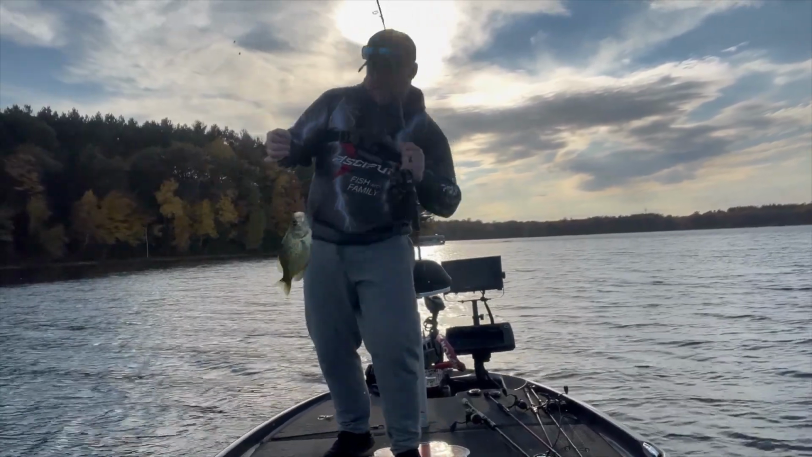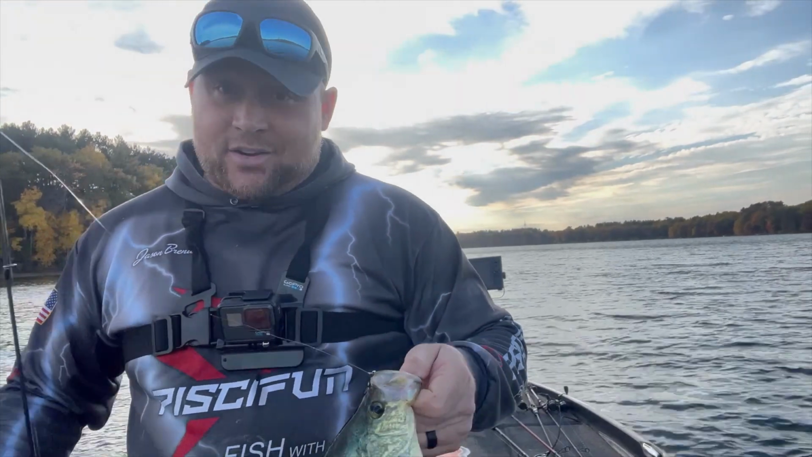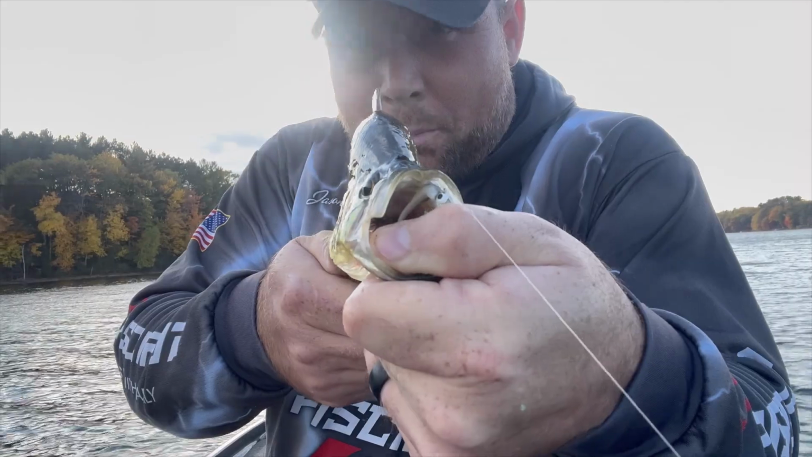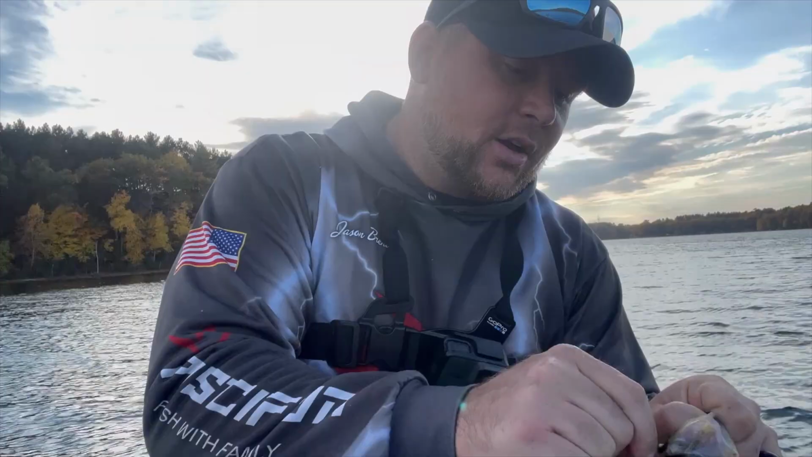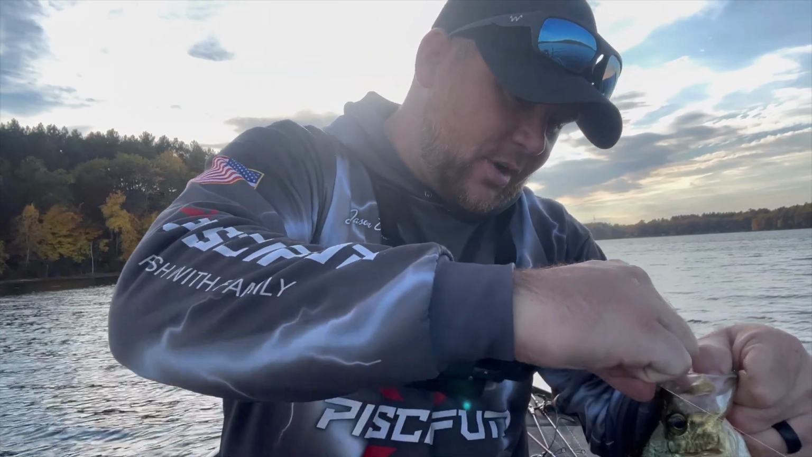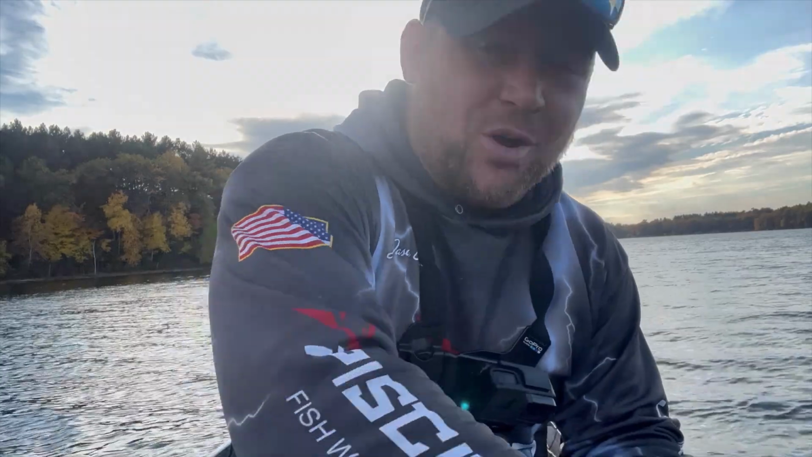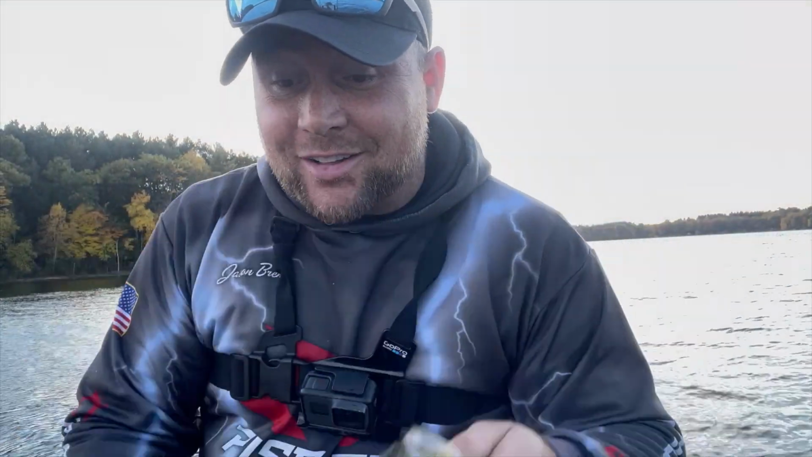Crappie, guys. That is what we're looking for right there. They are really getting that gulp minnow. I'm just going to show you guys this really quick. Gulp minnow is gone. Beautiful crappie, great fish. Hooked them just right. Double pegged them with the hook. It's like the worst hook you can get into a fish because it's almost impossible to get it out. That one is going in the live well.